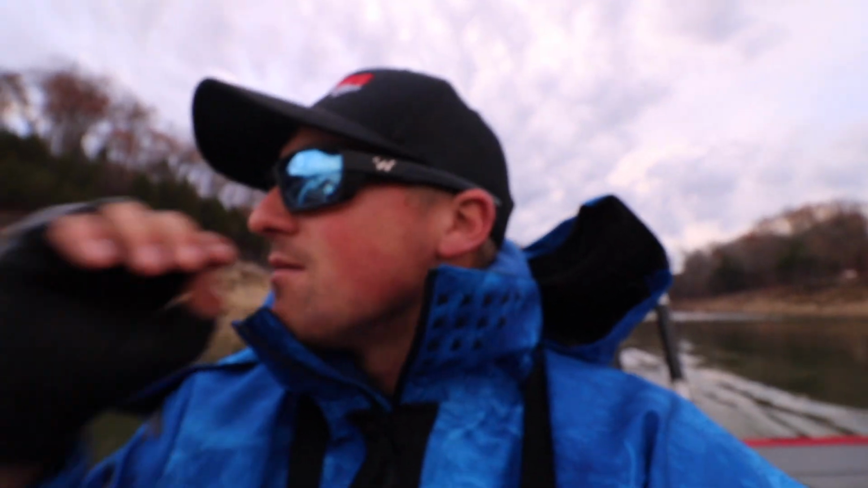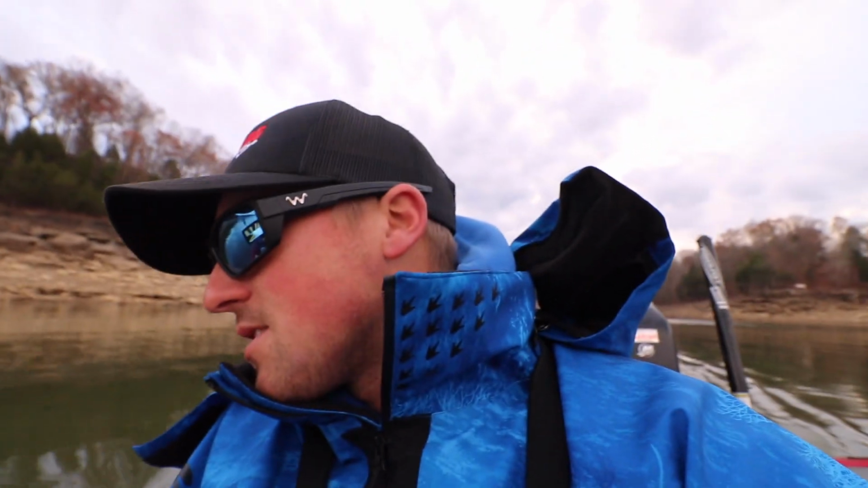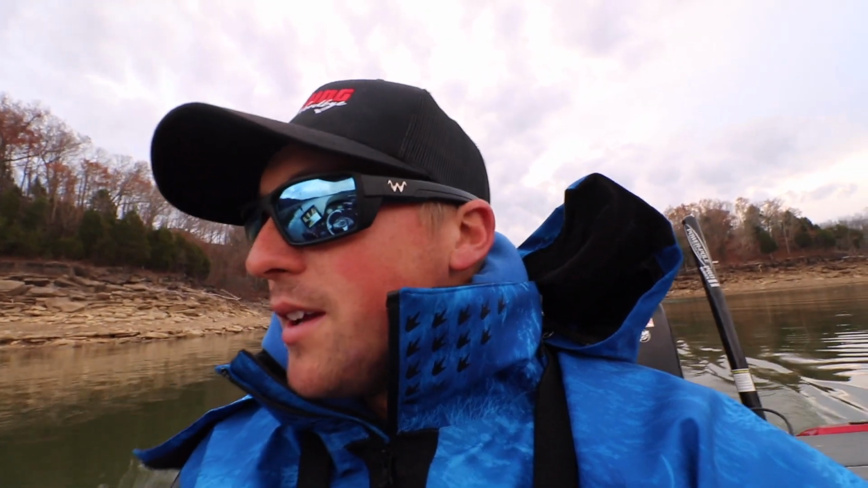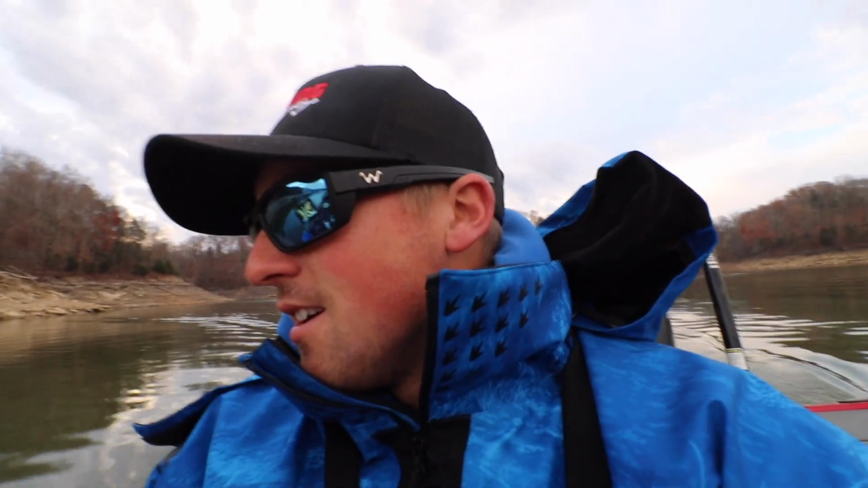That's a good start. So, I'd cast at those a few times and see if you can get bit, because you know you didn't graph over all of them. You can look on side imaging. Looks like there's a couple off to the sides that we didn't graph right over the top of. And I'm going to keep graphing. I'm going to keep looking because I like to see a few more fish than that. And then we're going to start fishing.